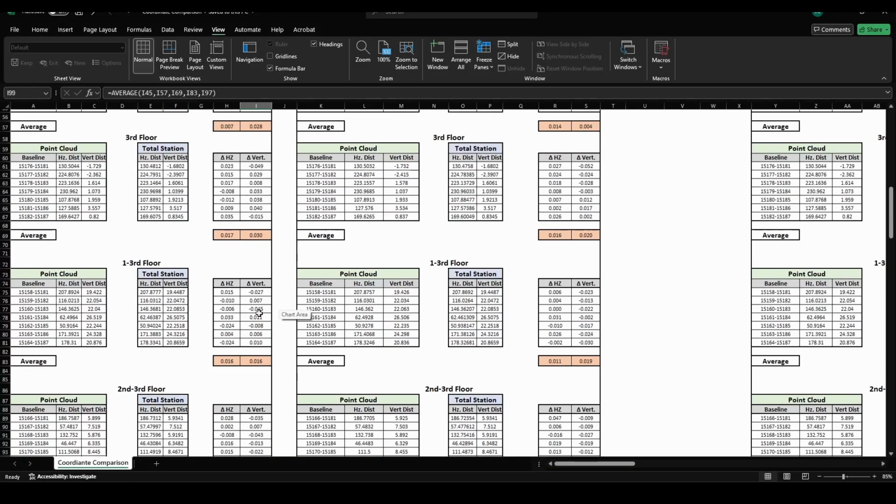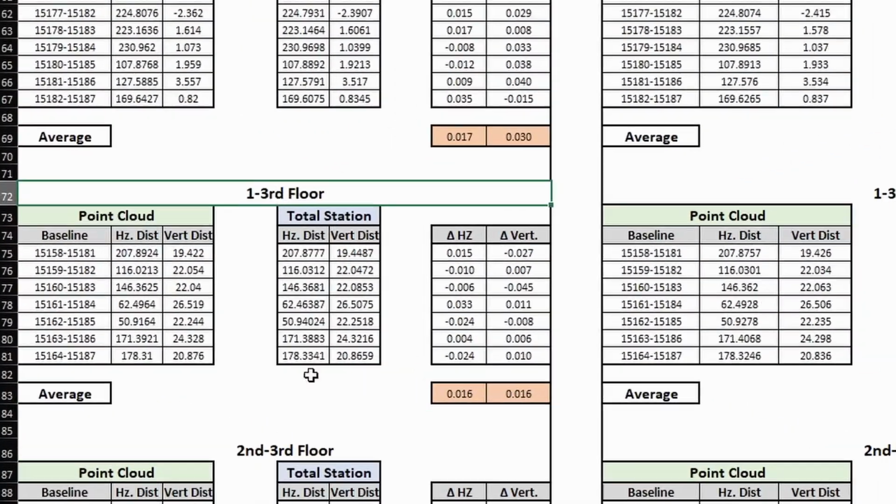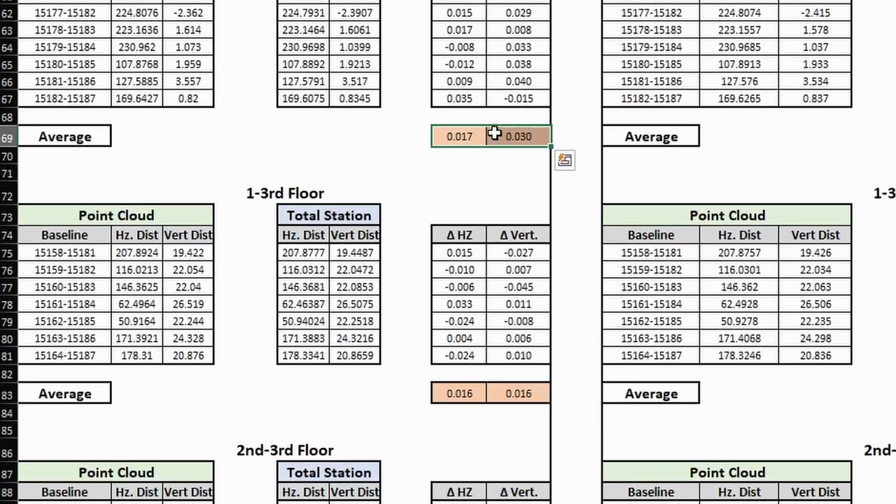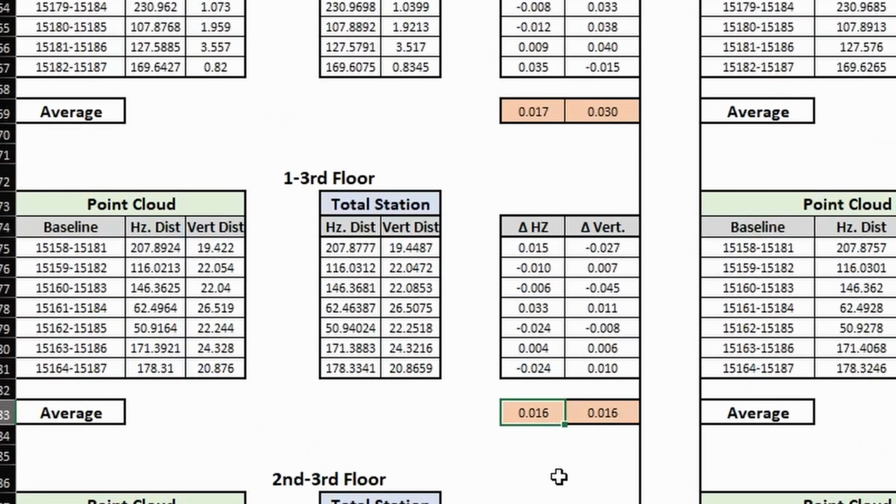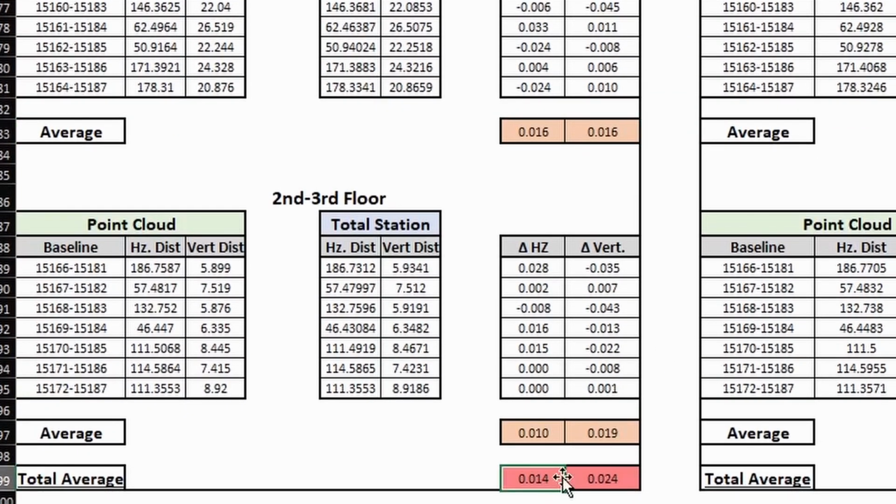An interesting point I would like to highlight on this uncontrolled dataset is that the error between points on different floors was no worse than when comparing points located on the same floor. For example, the average horizontal and vertical residuals between all the points on the first floor and all the points on the third floor was 16 thousandths of a foot or 5 millimeters both horizontally and vertically, which is actually better than the overall average for this entire data set. Something to keep in mind when looking at these numbers.